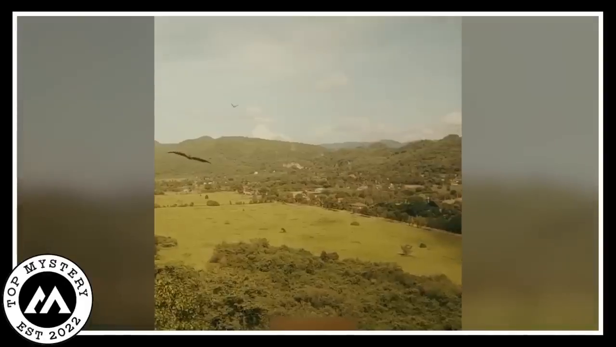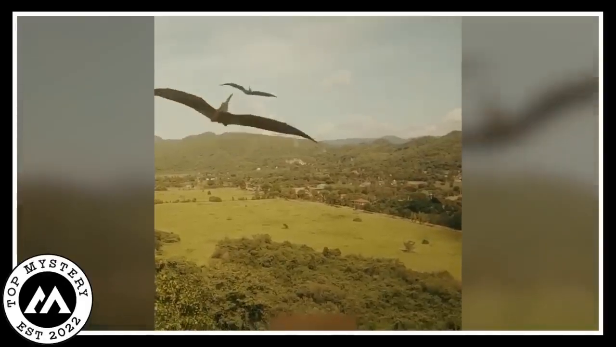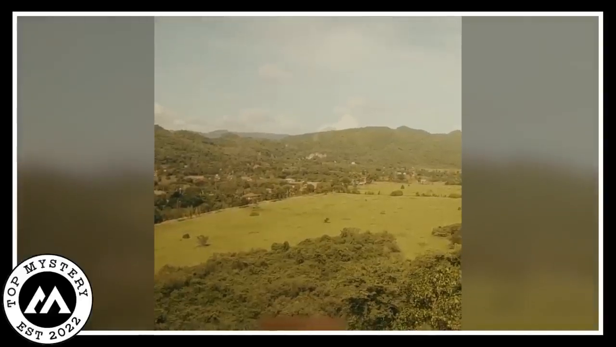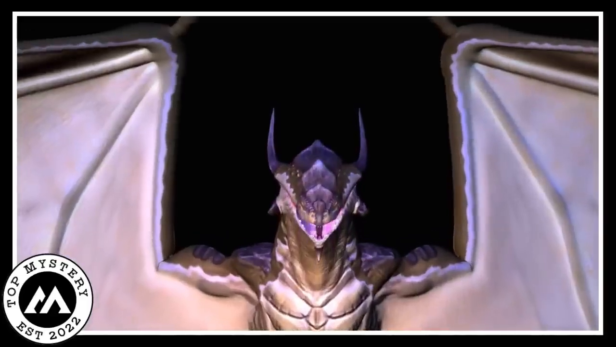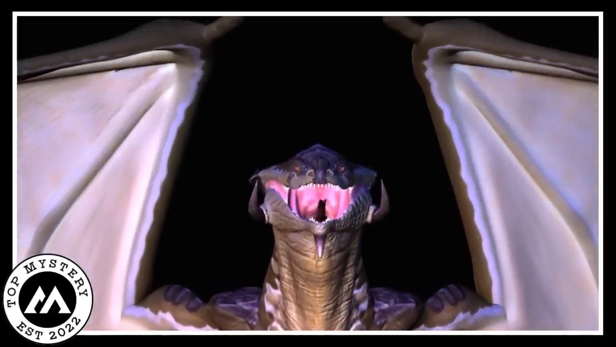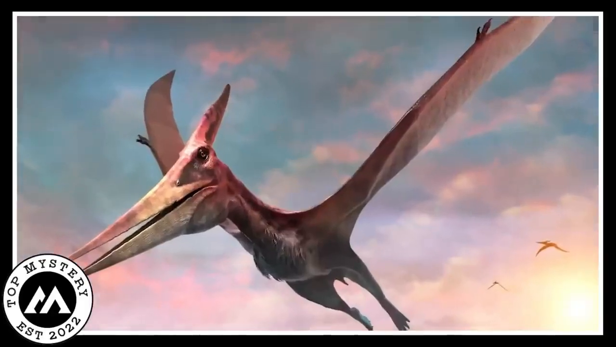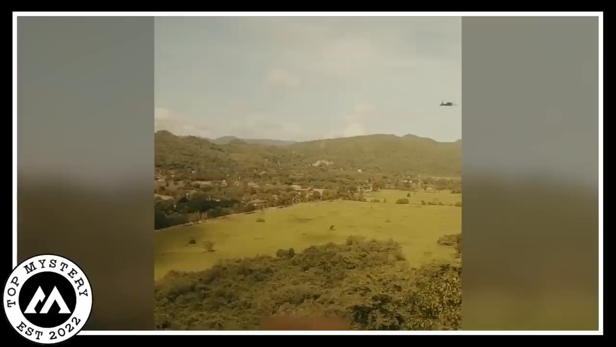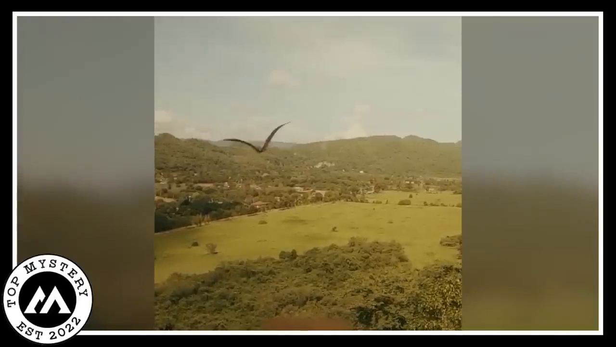Now, hold on to your hat, because here comes the real kicker. As the eerie sound fades, the camera catches a glimpse of massive creatures soaring through the sky. People watching this video are on the edge of their seats, and theories start flying like crazy. Some people are throwing around the idea that it's a pterodactyl dinosaur making a surprise comeback. I mean, who wouldn't let their imagination run wild at that point?